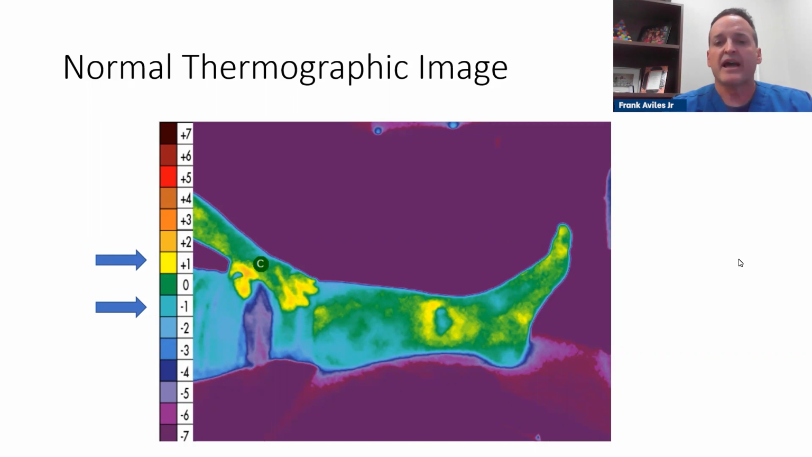And it started out as I wanted to find out more about what we see. And eventually they wanted me to share what I've seen. So that's when I started speaking for them. But what you'll see here is a thermographic image. You'll see a scale on the left-hand side, a color scale, that's based on degrees Celsius.